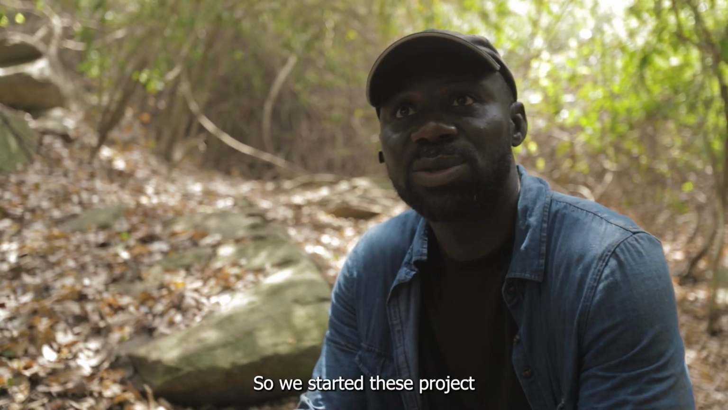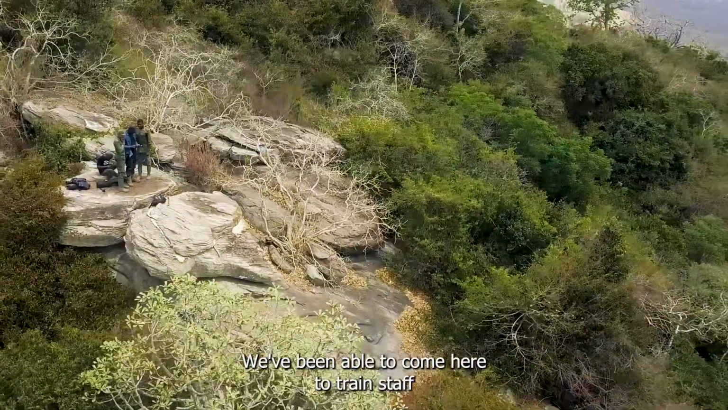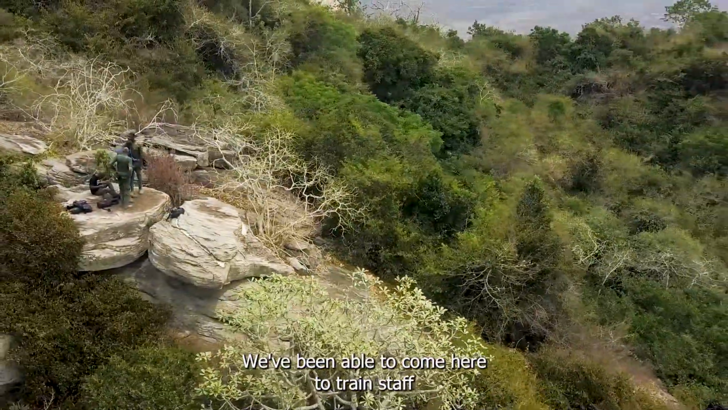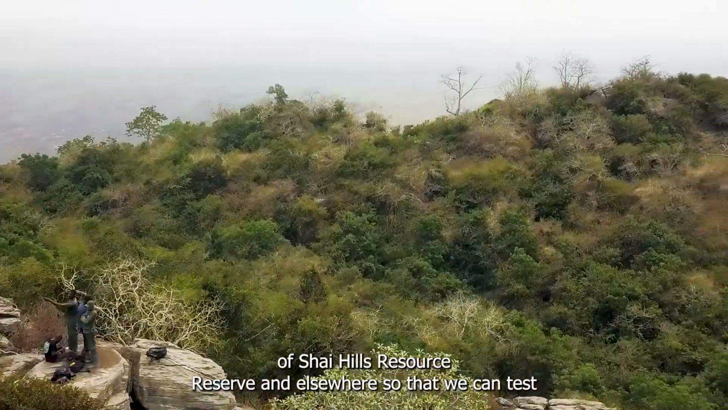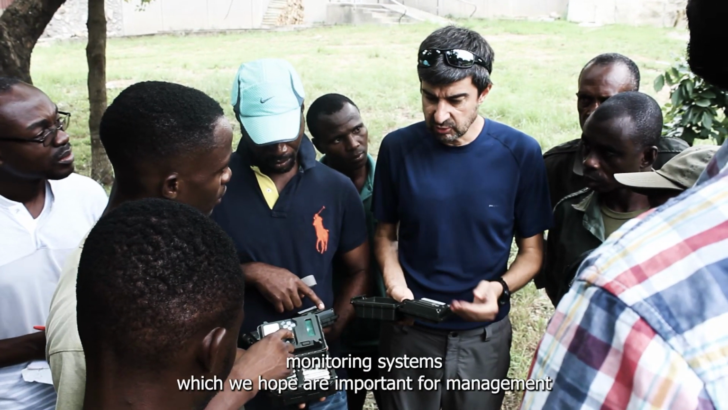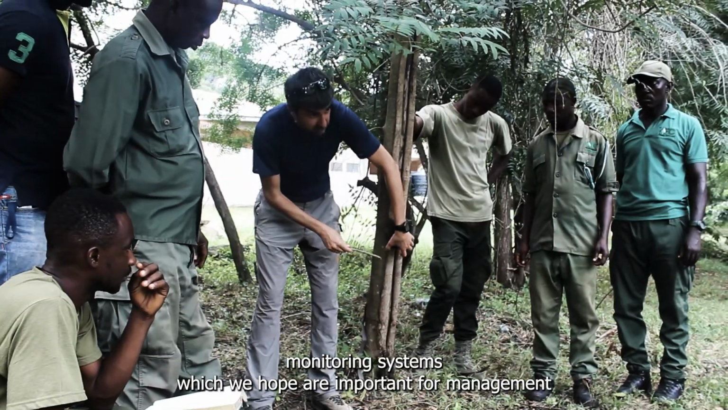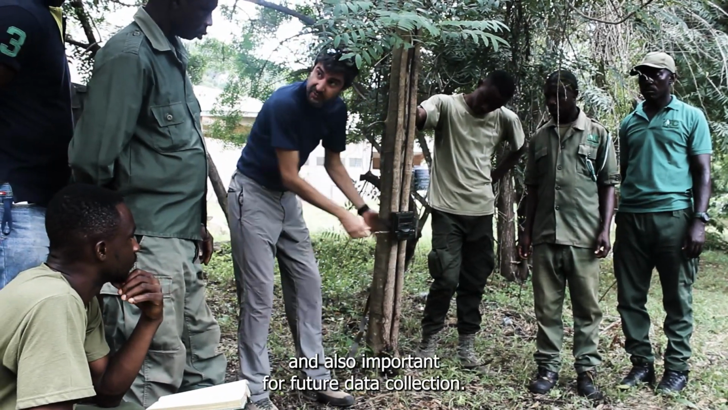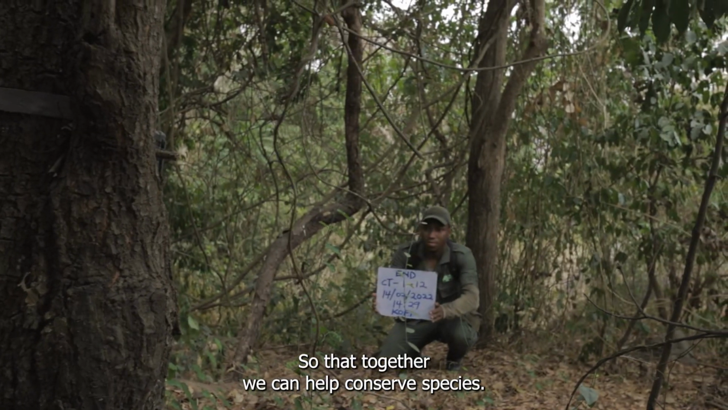So we started this project with the kind support of the Alderman Watkins Foundation. We've been able to come here to train staff of Shai Hills Resource Reserve and elsewhere so that we can test monitoring systems which we hope are important for management and also important for future data collection, so that together we can help conserve species.